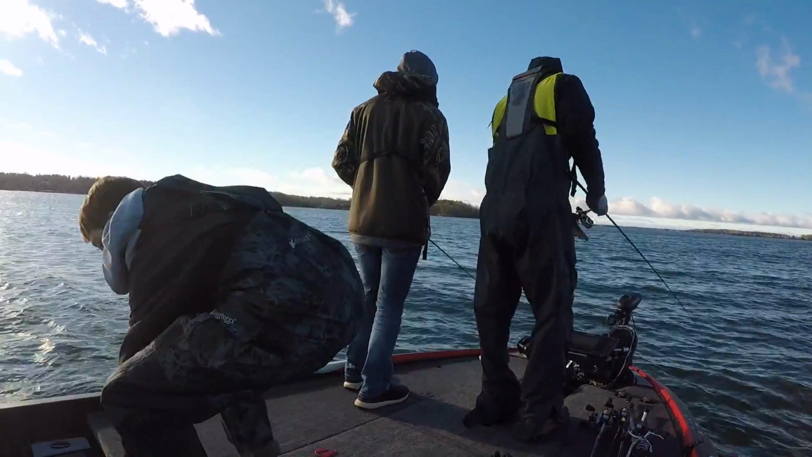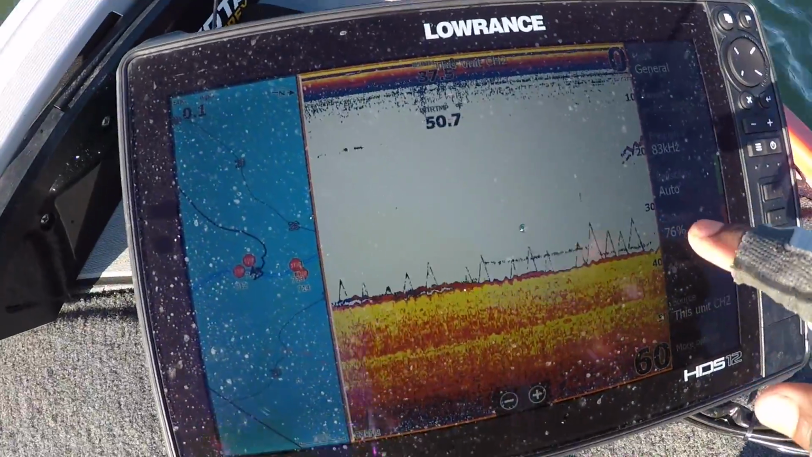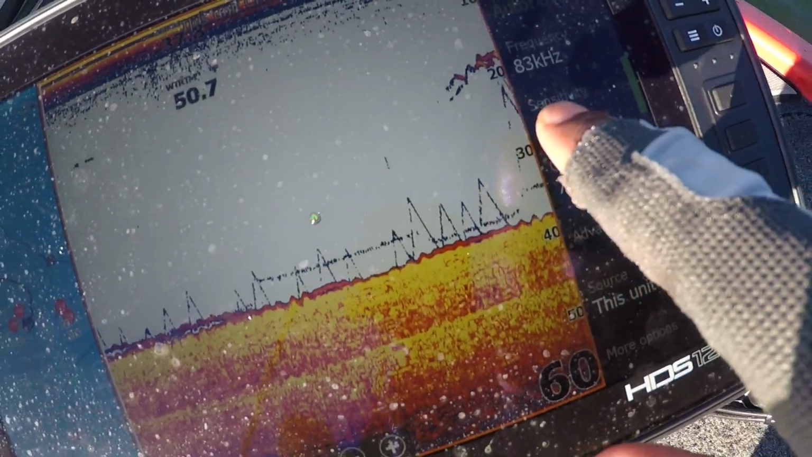Yeah, way too much right there. See him up top right there? That's fish. See, you got it? You got him? You had it. That's fish coming in the screen. Reel it up. See that group?